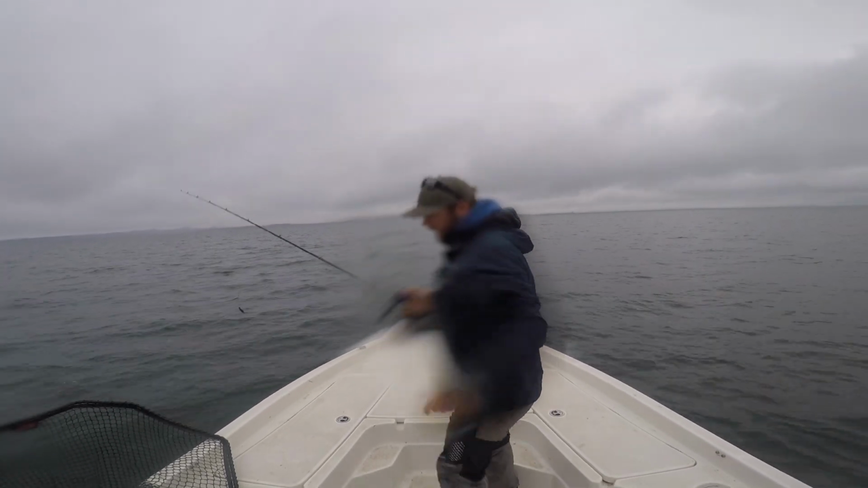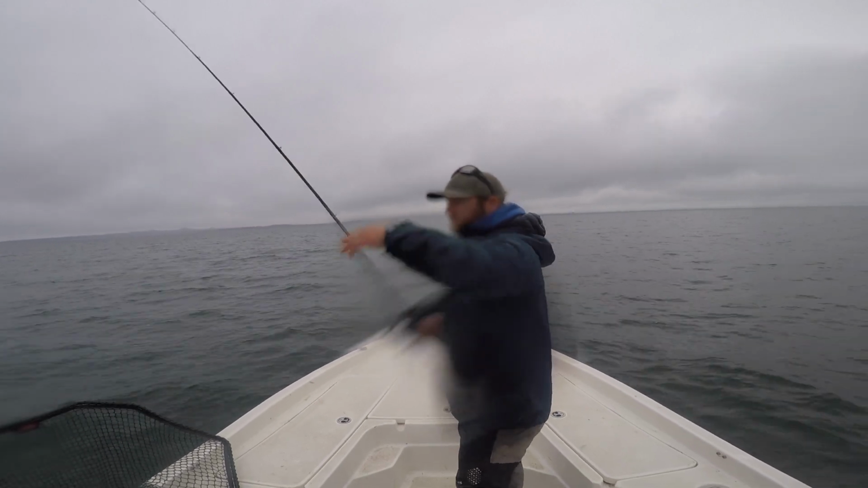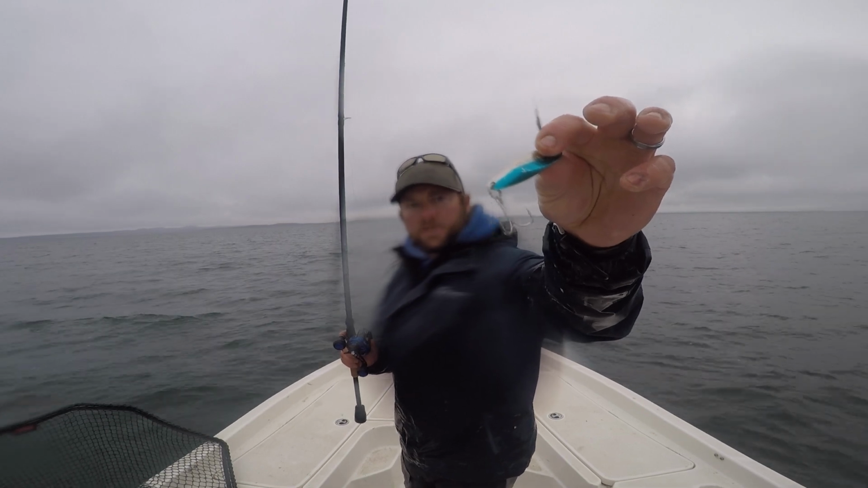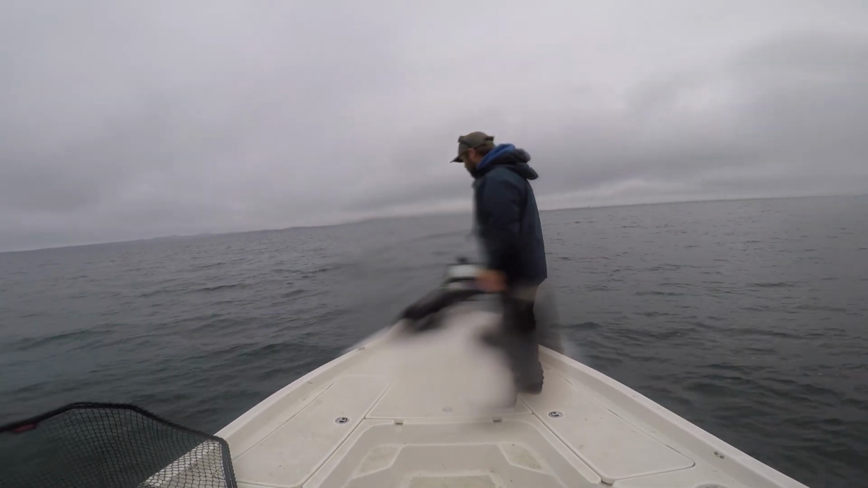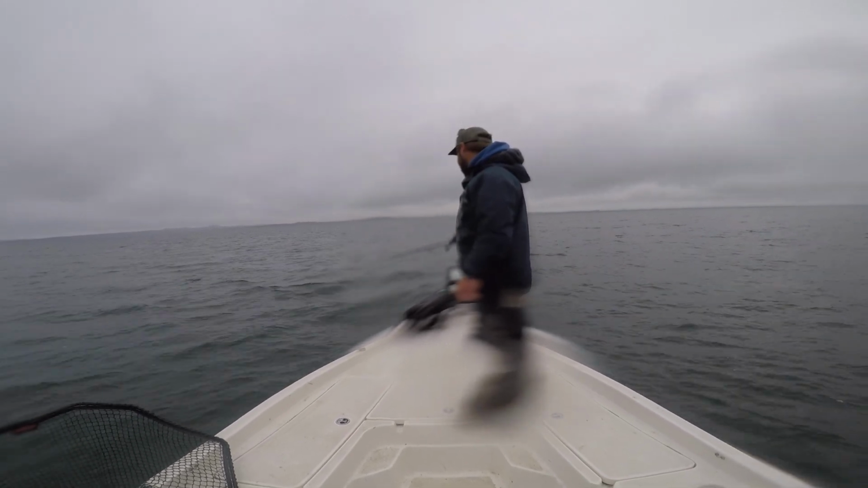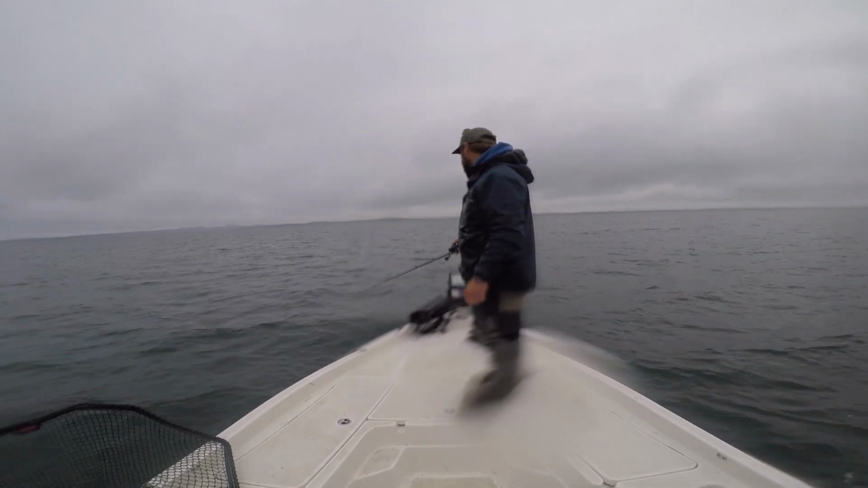So I actually forgot most of my laker gear. This is a 1 ounce Castmaster with a size 2 Owner ST46 treble on the back. So I'm gonna let you know what I'm gonna do here. I'm dropping her down in 63 foot of water. Some of these spots are actually a smidge trickier to find than, say, in the summertime.